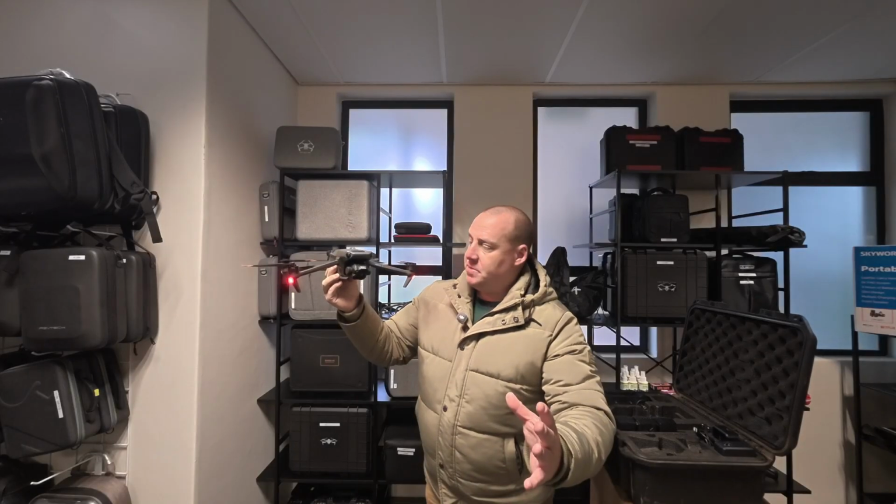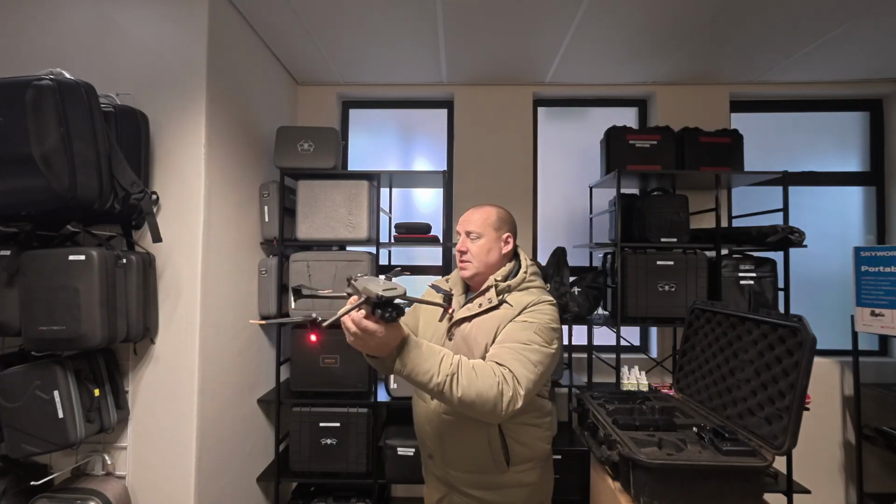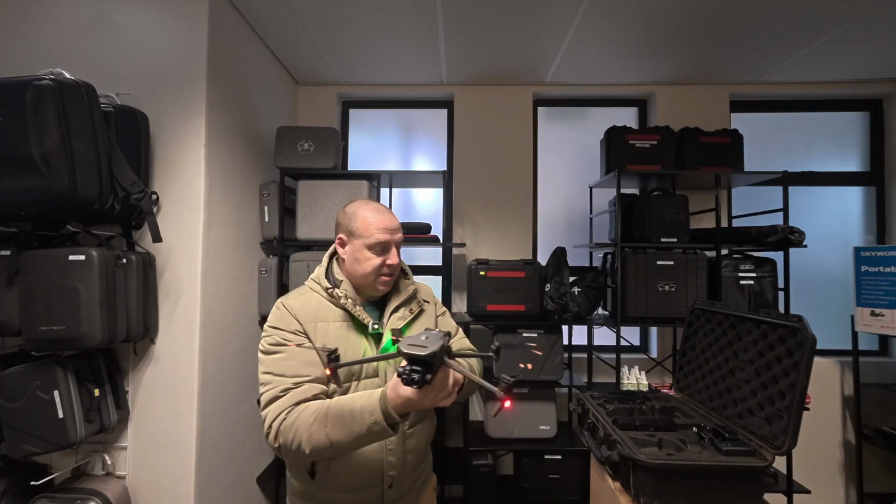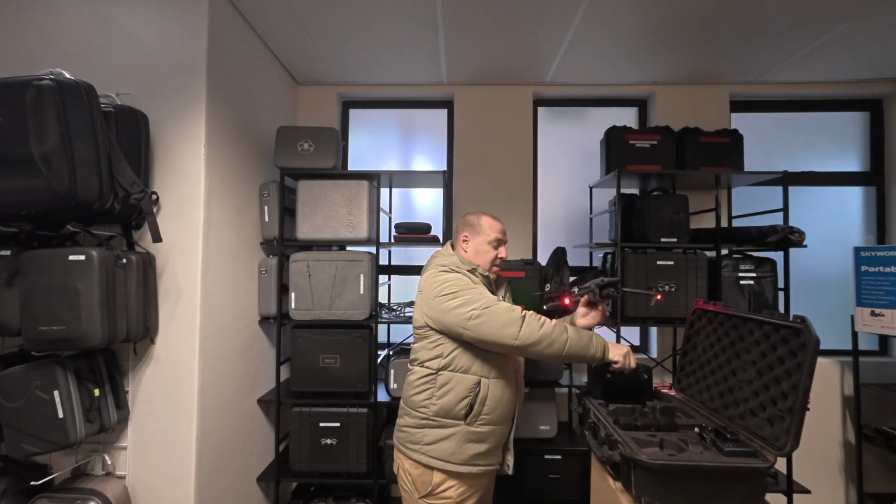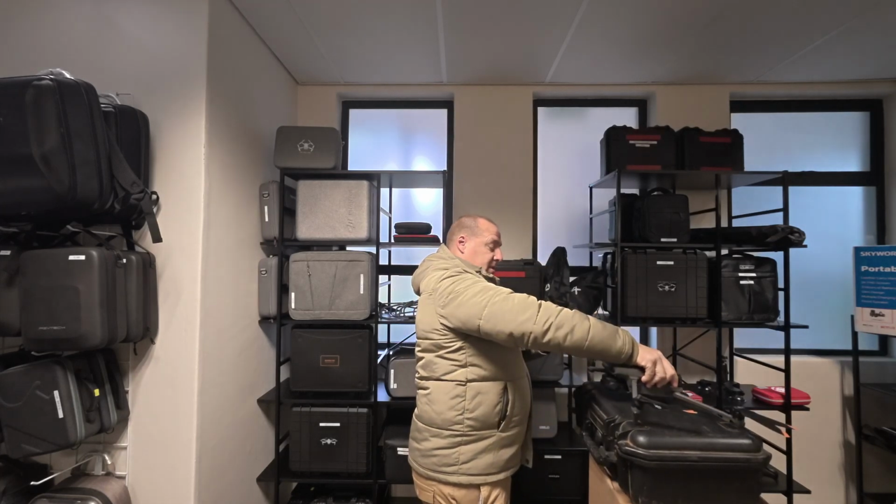You know, the big thing with these machines is at the end of the day, we want them to start up quickly. That is seconds. So if we look at this, let's actually use it as an example, because a lot of people ask us this. So if we take the machine out, we take the remote controller out, let's use it as an opportunity to test this.